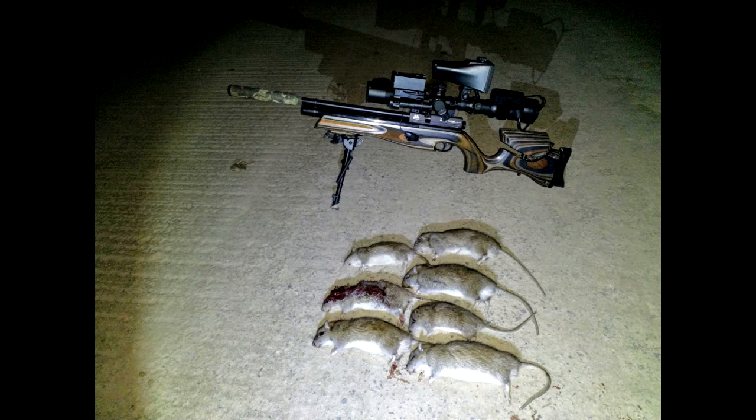Just to the right of those welfare huts, there's a small power station, or an inlet for the electricity, should I say, and there's these rat holes, huge rat nest. A rat ran out in front of me, straight into one of those holes. So yeah, another bait spot going down there next time up there. I think I'm going to have a busy night outside next time. There's the 7 I recovered, and the rifle that took them.